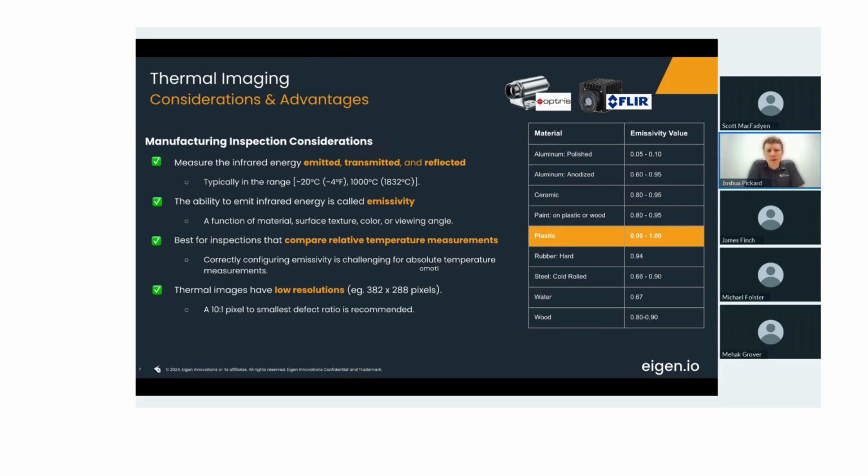And the first thing to note is that these cameras measure the infrared energy emitted, transmitted, and reflected. They can't isolate emitted energy only, or transmitted or reflected. They see all 3 sources. So for the application these are used for, you really need to determine if you're looking at emitted, transmitted, or reflected heat sources, because that will impact what is actually visible within the image.